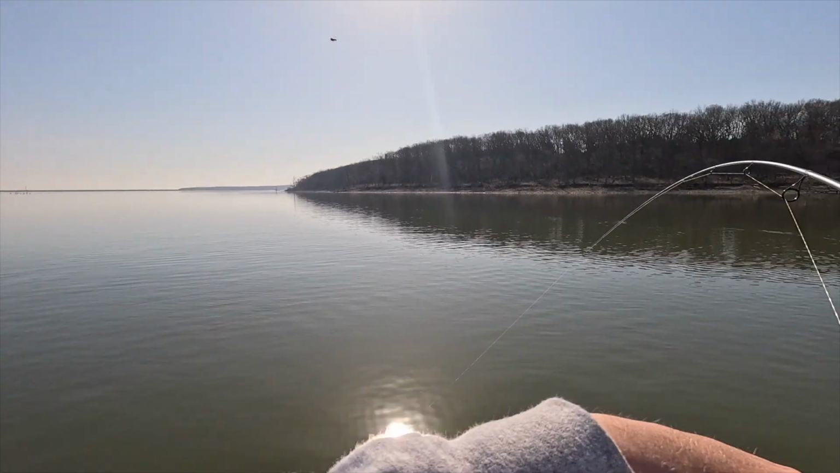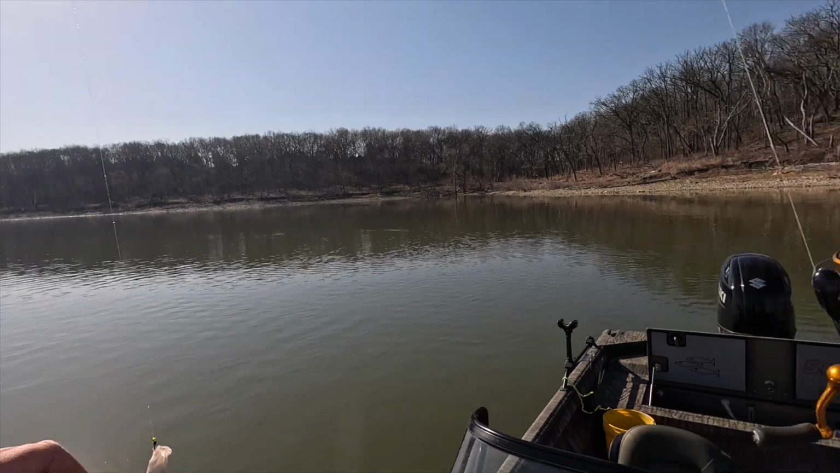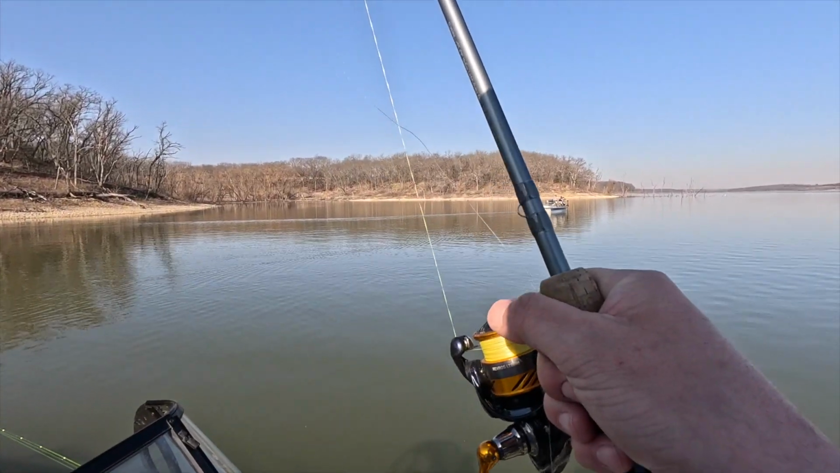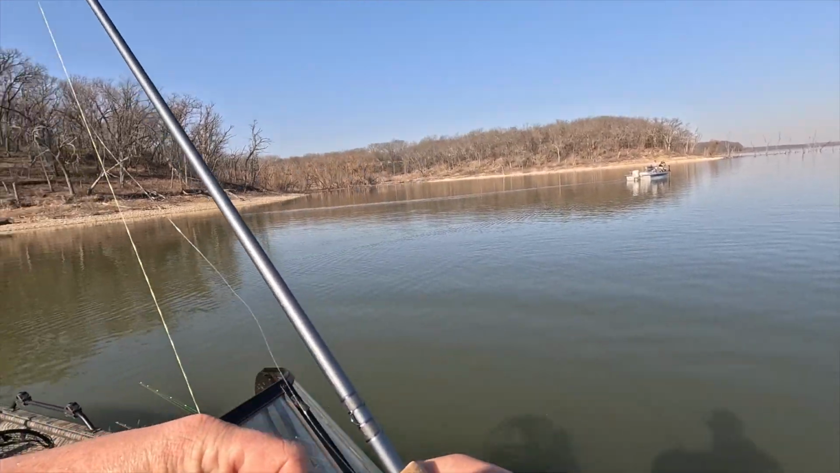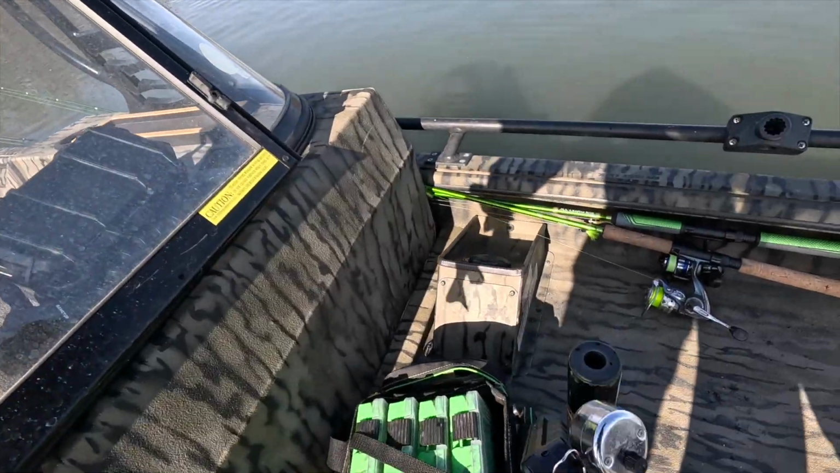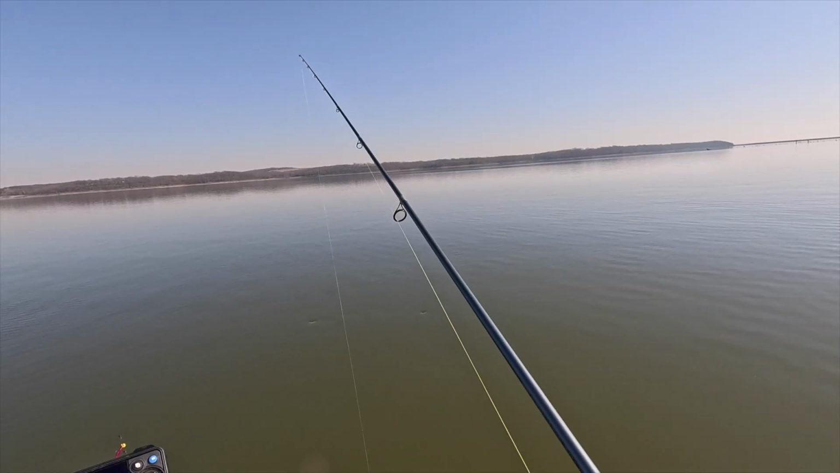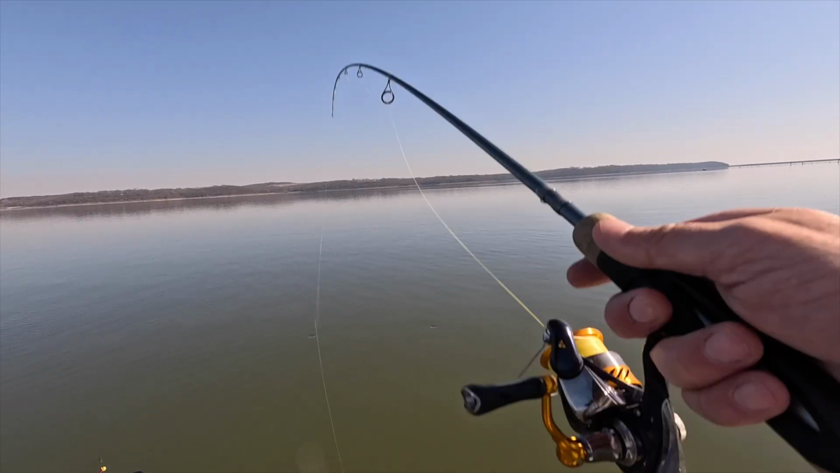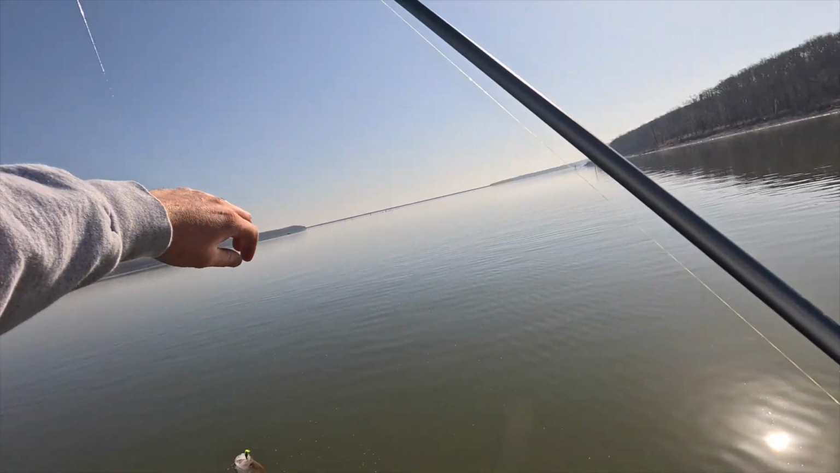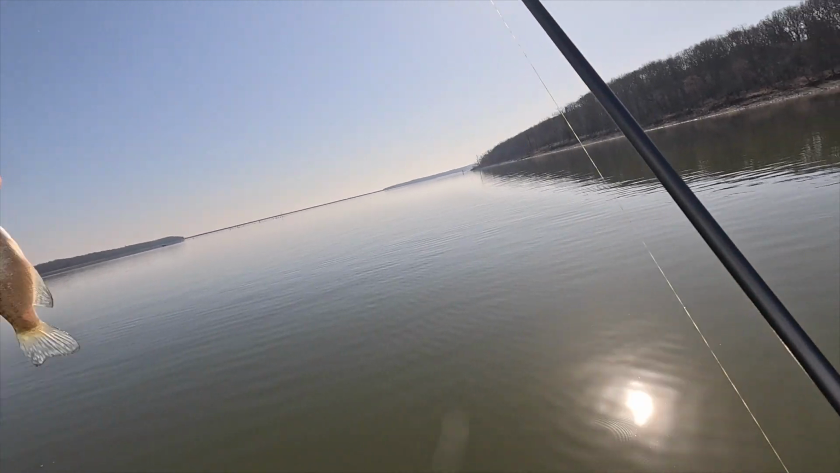There he is. I don't know if we got a good fish down here or not. If that's a 10, he's barely a 10. Just got him fired up down in there. Too bad they're all teeny tiny.